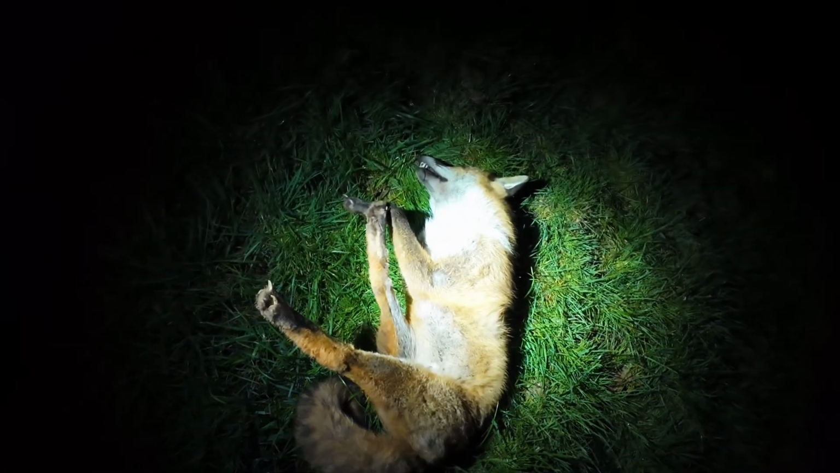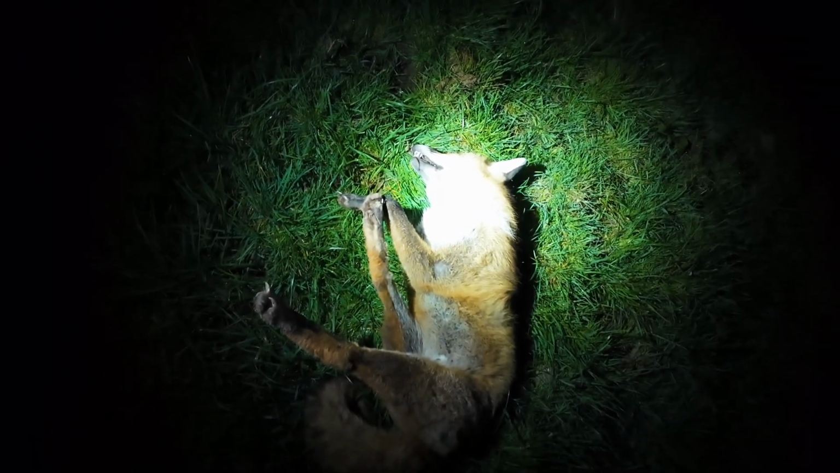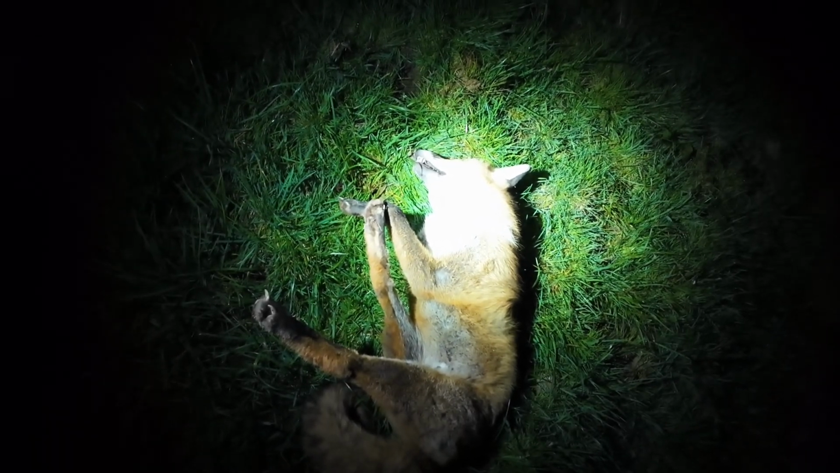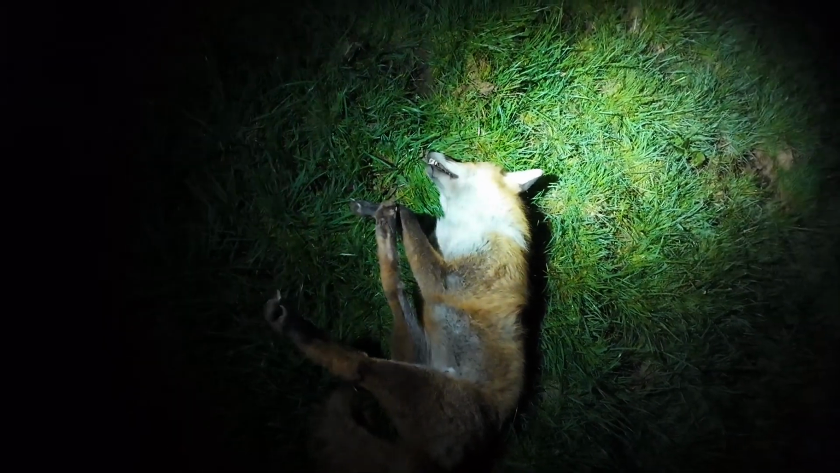Got a big fox here. Little dog. They're in good condition, these foxes. Yeah, he's quite a size. Pleased to get that one off before we get too far into the season. Let's get him off the hill.